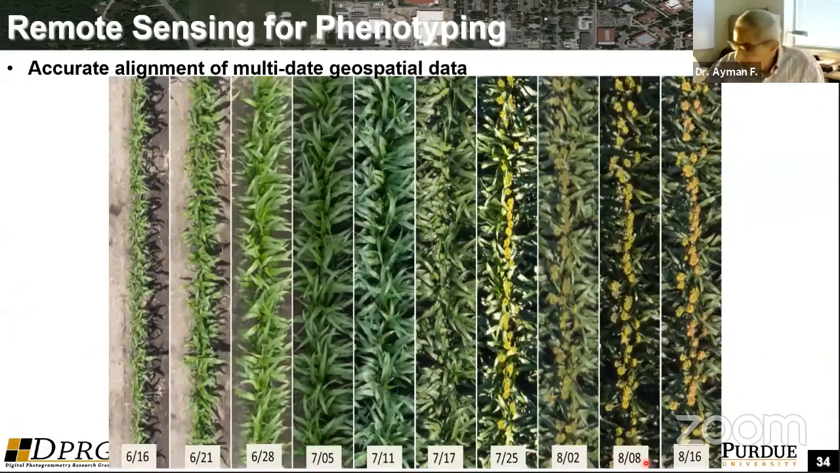So just to give you an example why this is important. This is, for example, a row of plants with seeds of different genes that have been tracked throughout the growing season from June 16 all the way to August 16. So you are interested in getting information at the row level, if not at the plant level, throughout the entire growing season.